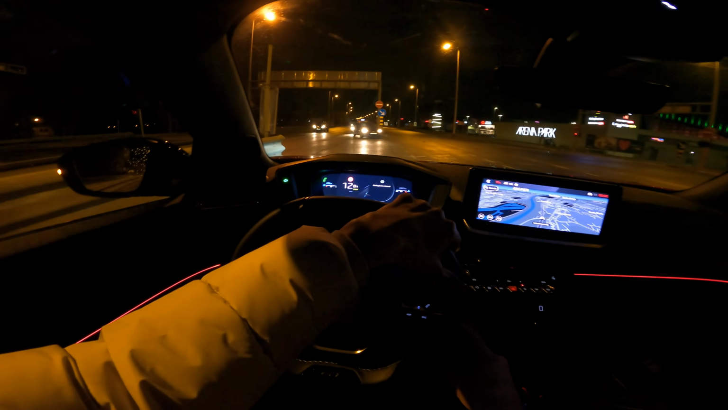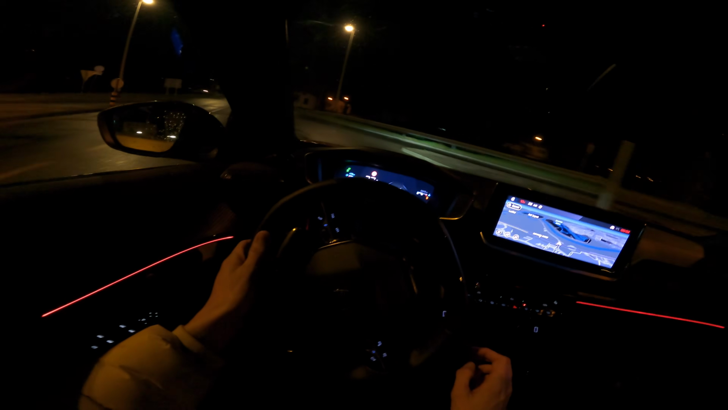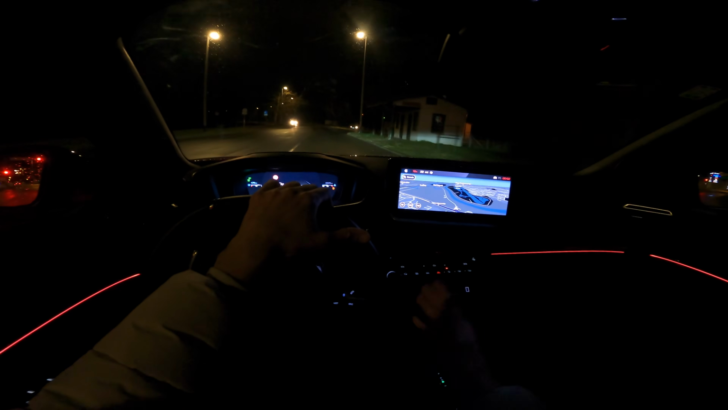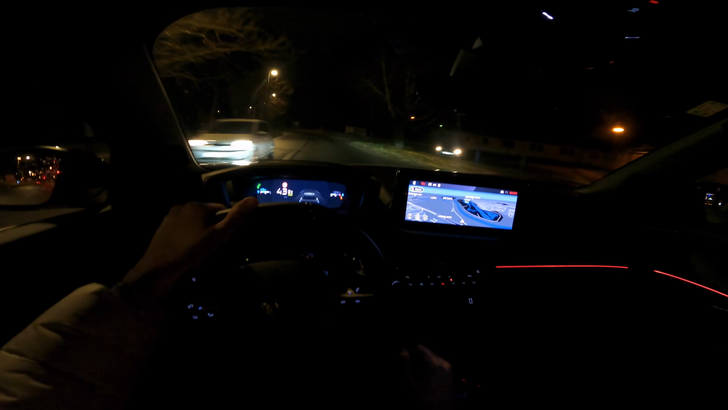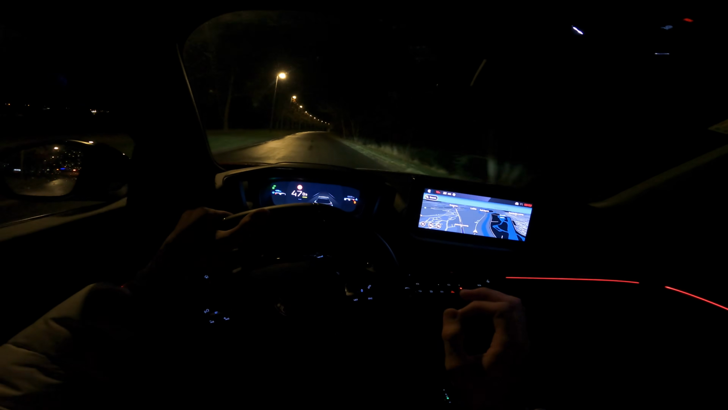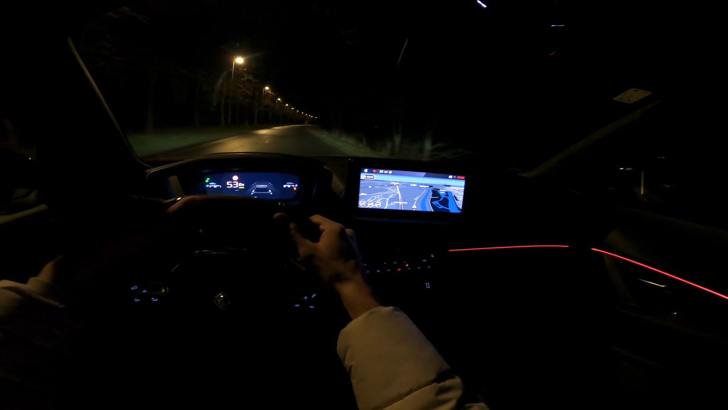Maybe it's just me. I don't think I have too wide feet. I think I have normal feet, but I do have a larger size since I'm a tall person, but it was never an issue. But in this car, it feels like I'm touching it. And I know from auto school days, you don't want to accidentally keep pressing the brake while trying to press the acceleration as well.